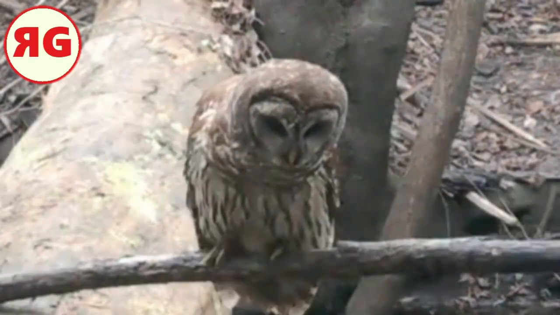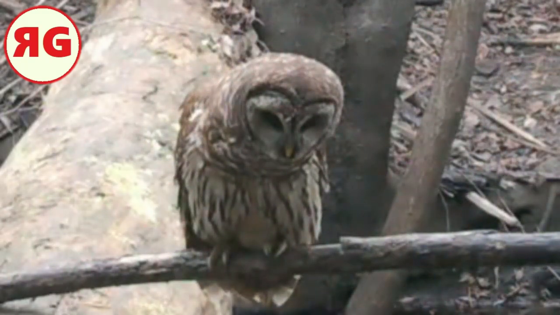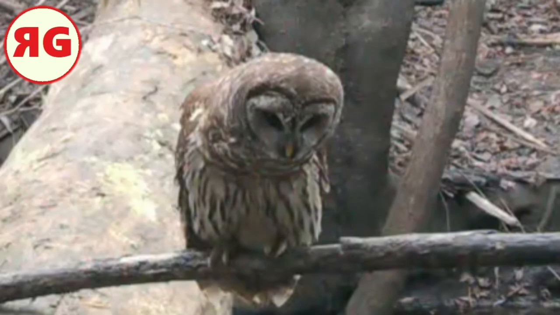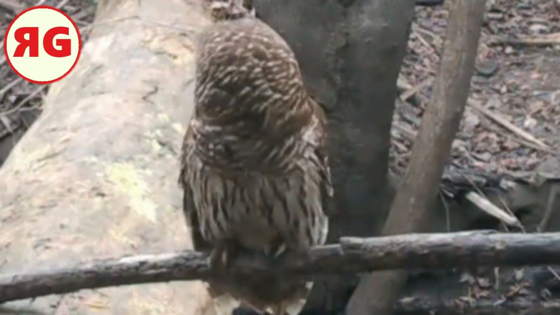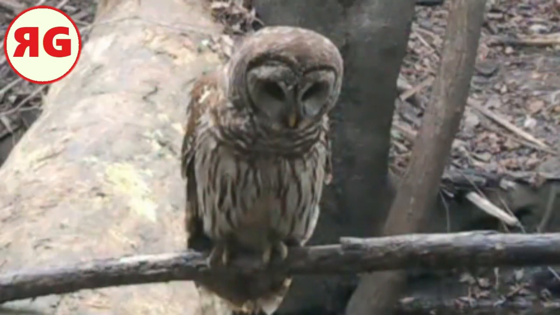There's the owl. He's scoping something out. And he's out there during the day. You can see that. He's scoping something, man. Guess he heard something behind him. Probably one of his friends said, "Hey, man, what you doing over there?"